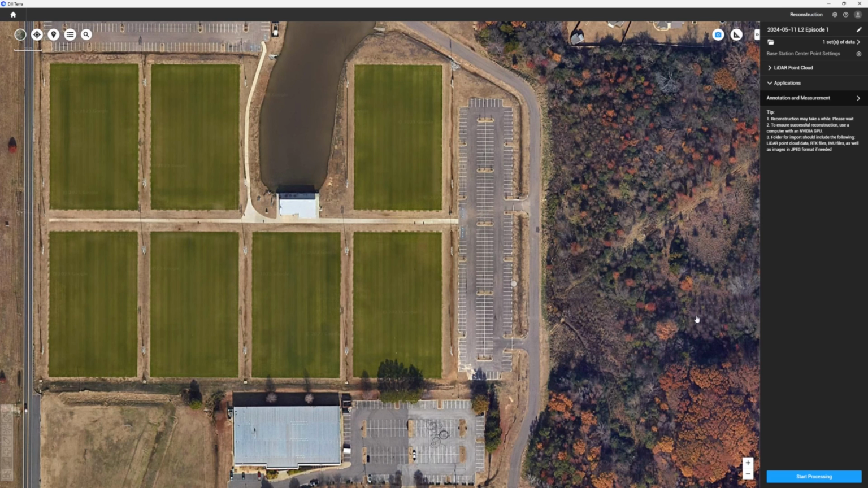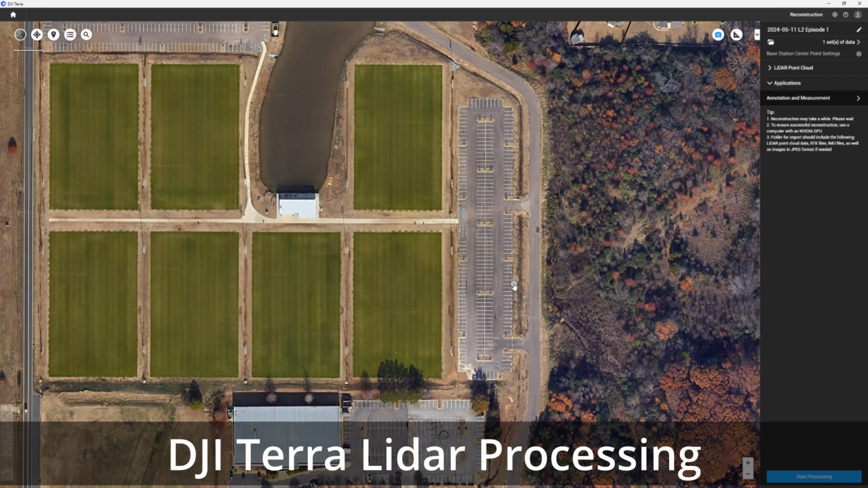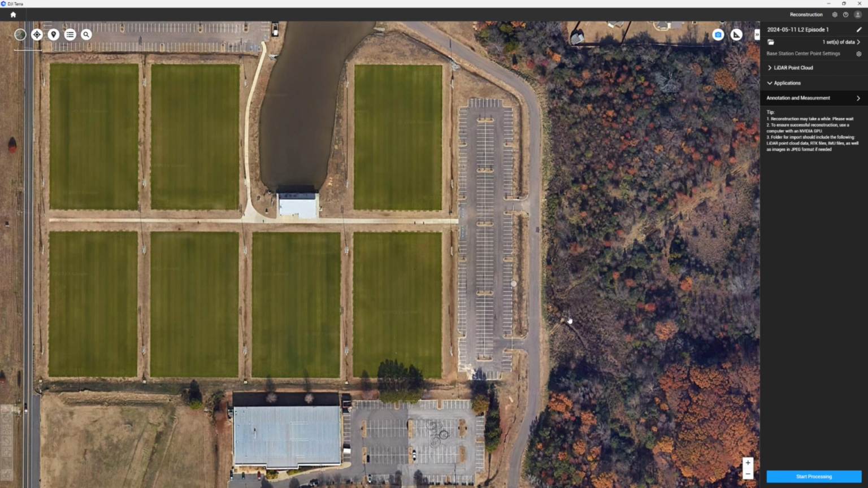Now, for you guys that might be familiar with DJI Terra for photogrammetry, when you bring it in, you'll have all your photos that were taken, just like any other photogrammetry software. But in Terra, you will see the base point. So this 1 point is your base location. So we'll have that. And now we're ready to go in and look at our other options.